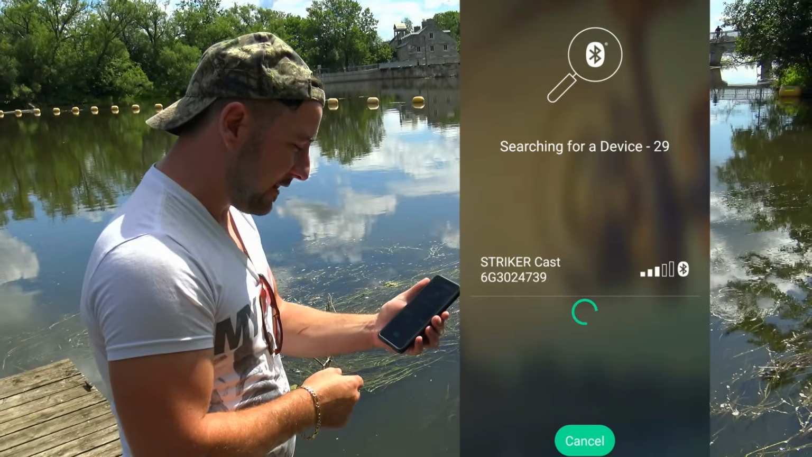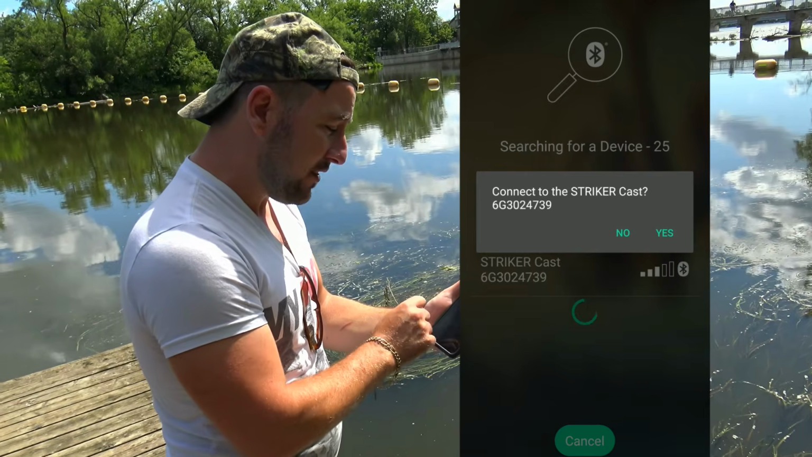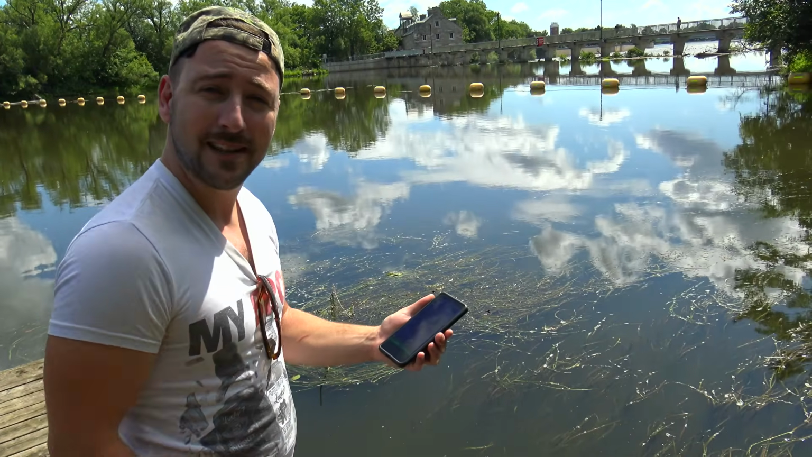So you have to give it the permissions it needs, or else it won't work. So allow it, and it asks you to connect to StrikerCast. Yes, connected successfully. It cannot be simpler than clicking 3 buttons and it's in.